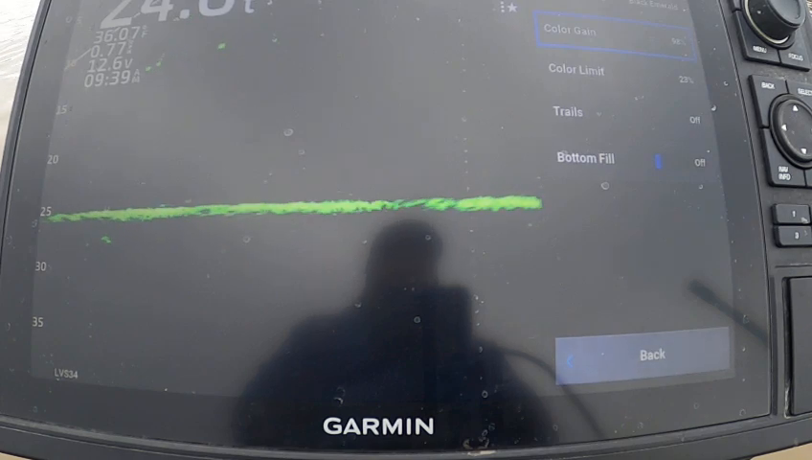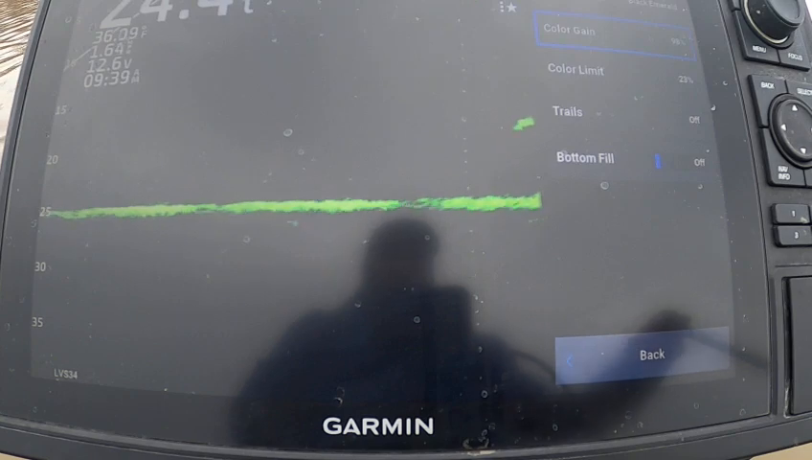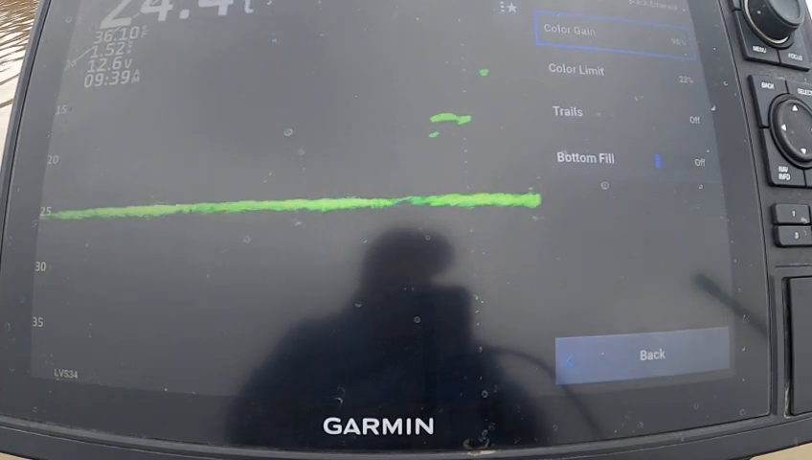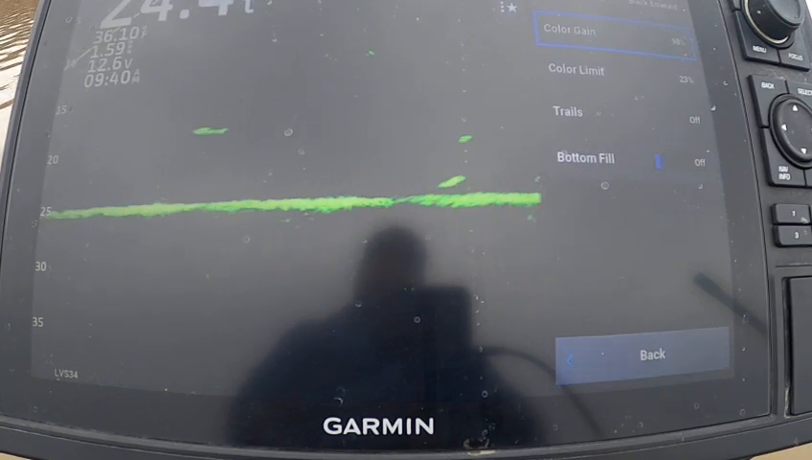But this right here works the best for me. Always leave the trails off, and the color gain is right at 100%, 98, 95, and the color limit like 23, 25. I never change it. But like right now, the water's a little stained. Of course, we're not finding any fish either.